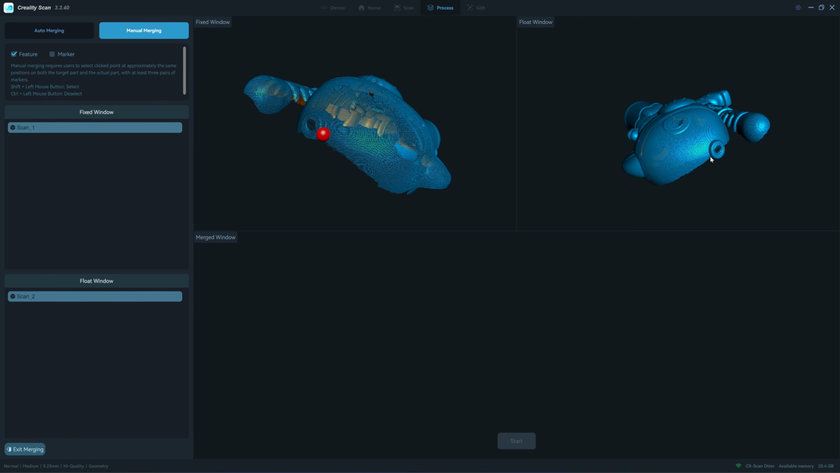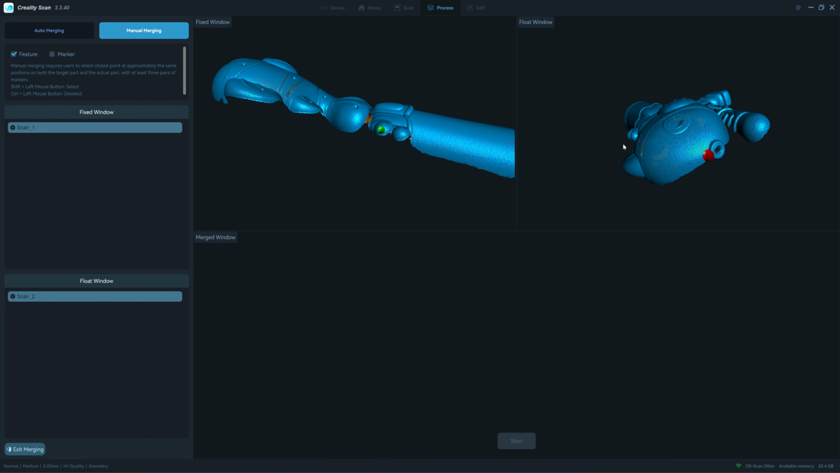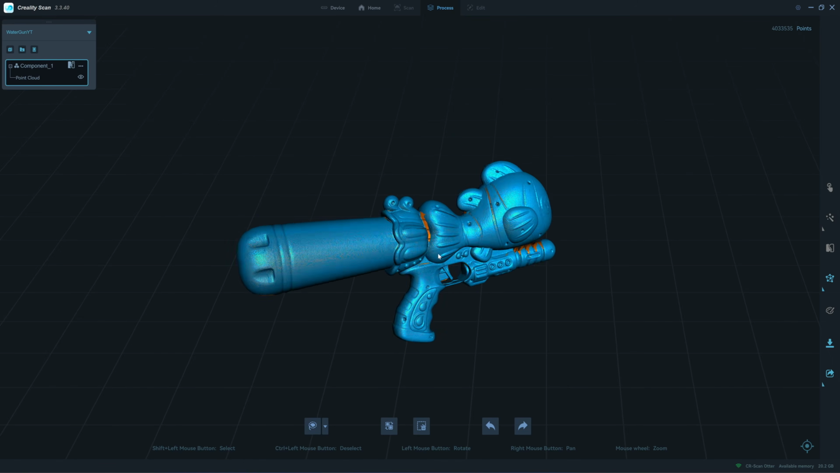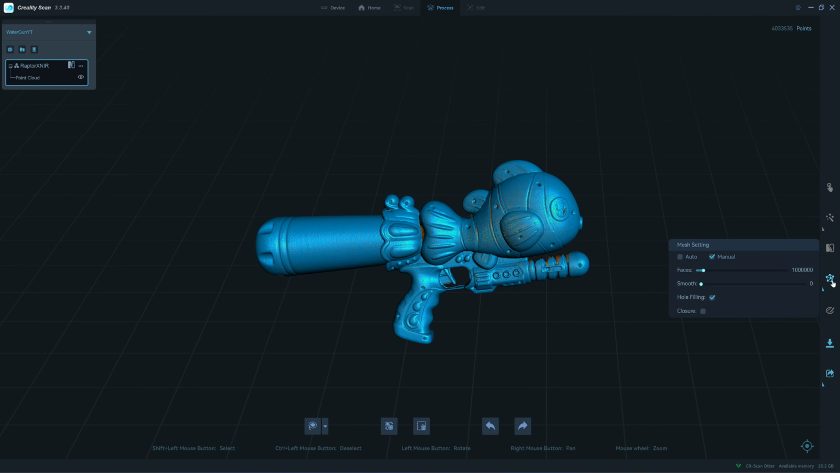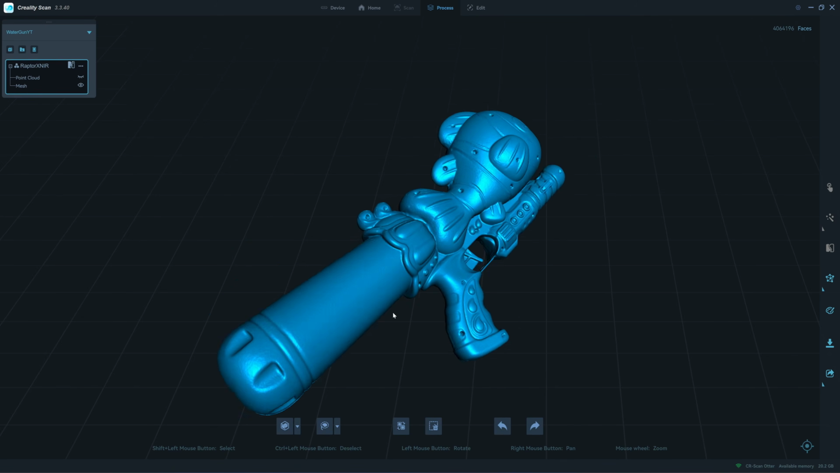Shift right click. I think the point is too big, isn't it? It's quite big, but it has to be this big. This one is incomplete. I didn't know that. It's quite difficult to see the preview. Okay, here's the point cloud, 4 million. I measured 4 million. Okay, here's the result from the Raptor X.